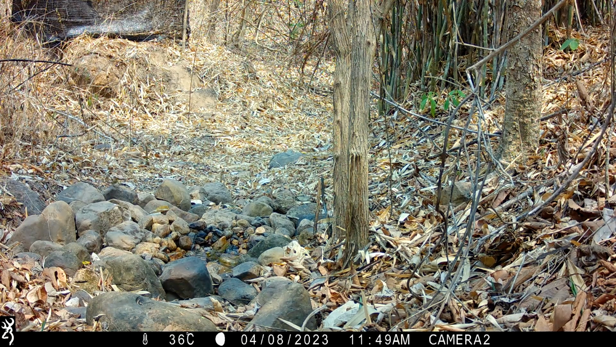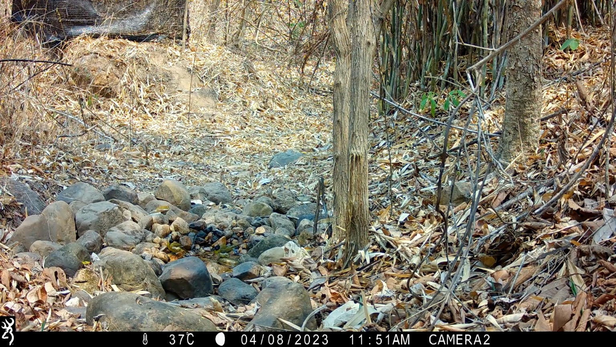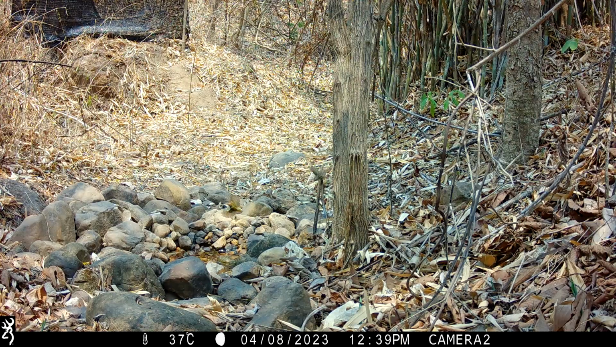Bulbuls, of course, regular visitors, striped-throated, black-crested. And again, I think these are pinstripe tit babblers, and there's a tiger flycatcher, I think, on the left side. Again, if anybody can confirm that, I'd really appreciate it. And at the back, a tailorbird.